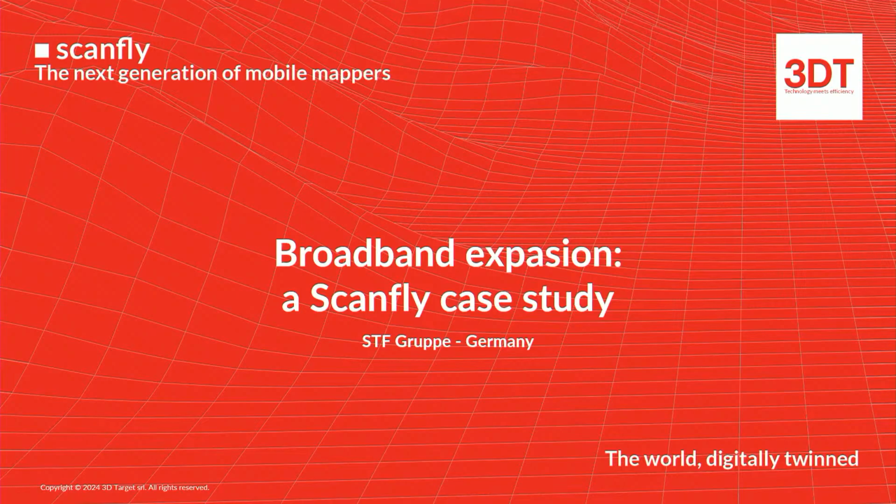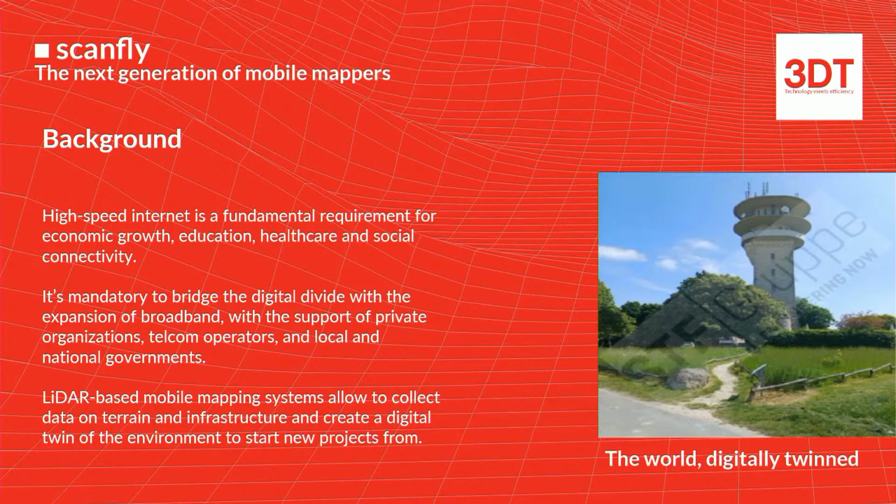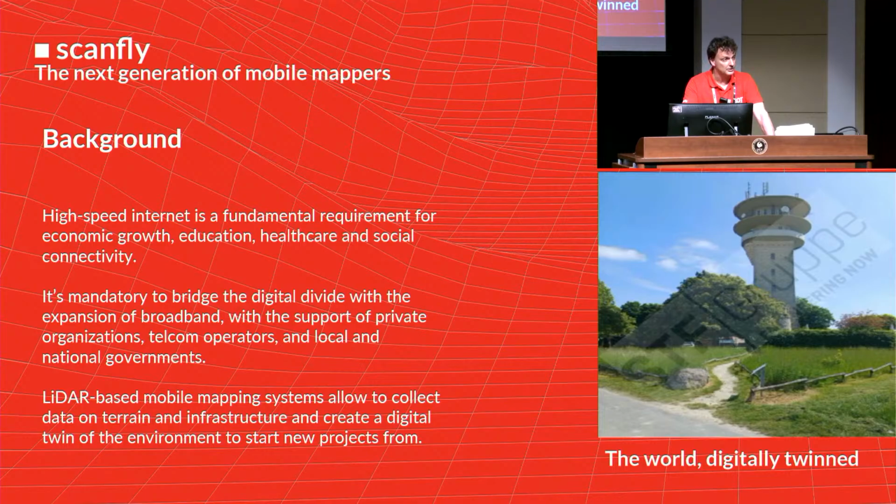It's a case study made by our customer, STF Group, based in Germany. So a little bit about background. This is something that everybody knows. High-speed internet is a fundamental requirement for economic growth, education, healthcare, and connectivity. It's mandatory to bridge the digital divide with the expansion of broadband. Moreover, in areas where there is no big infrastructure, a LiDAR-based mobile mapping system allows collecting data on terrain and infrastructure and creating a digital twin of the environment.